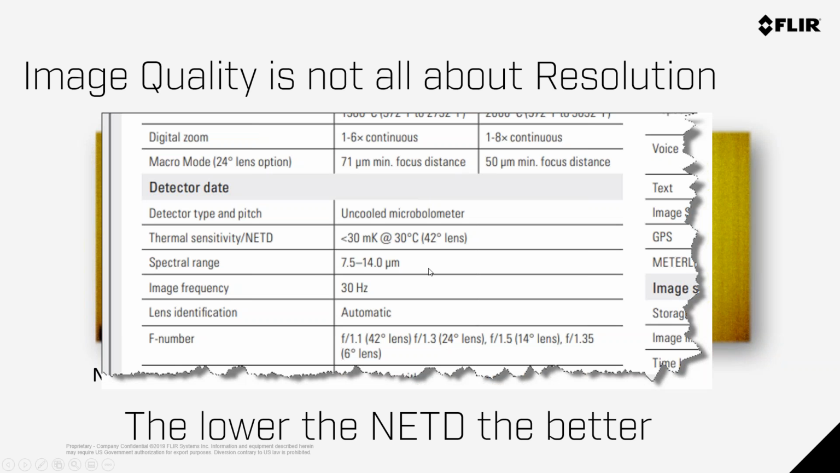Here's where you would see it on the spec sheets. Detector thermosensitivity, NETD, right there. Look for that on every one of the specs on any camera that you'd be considering, or your old camera, to see which one you actually have.